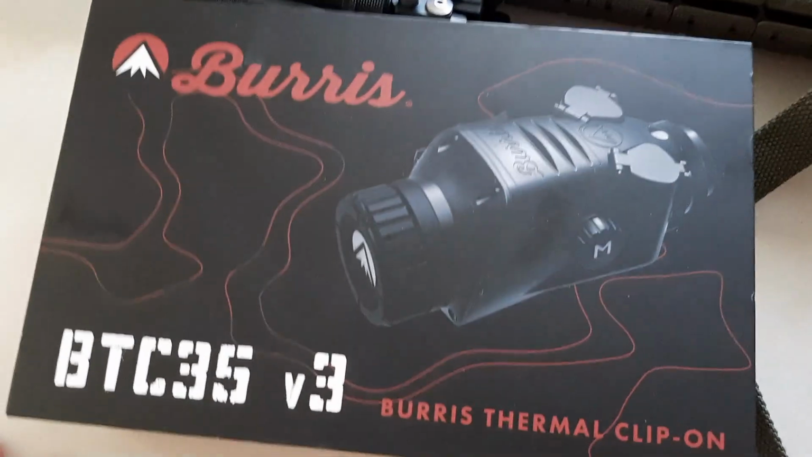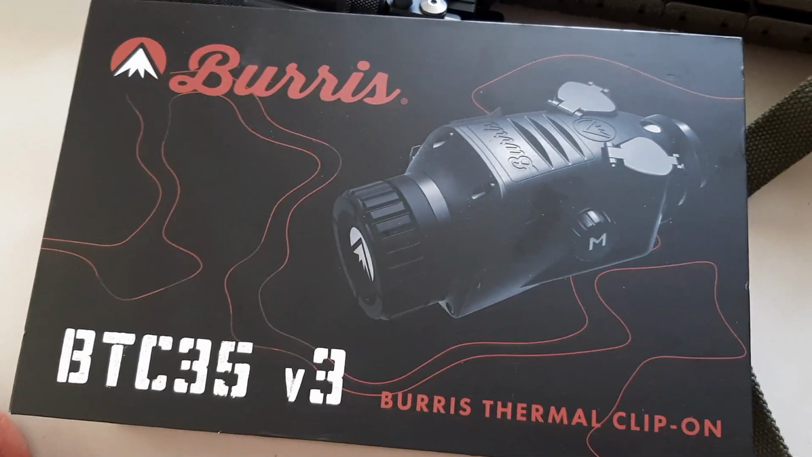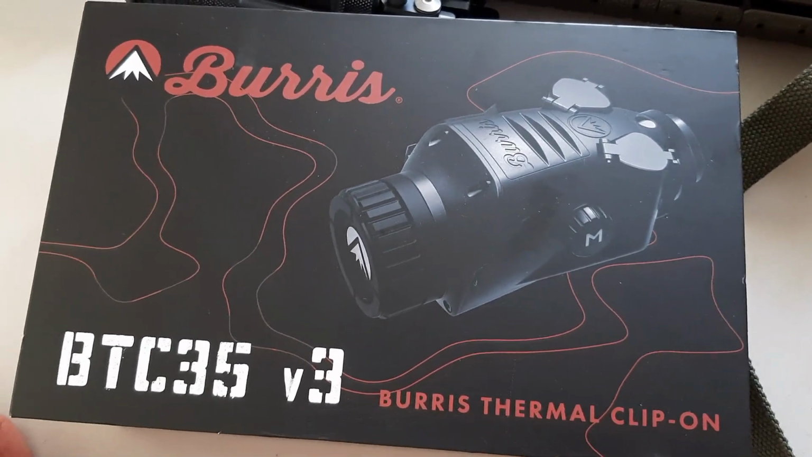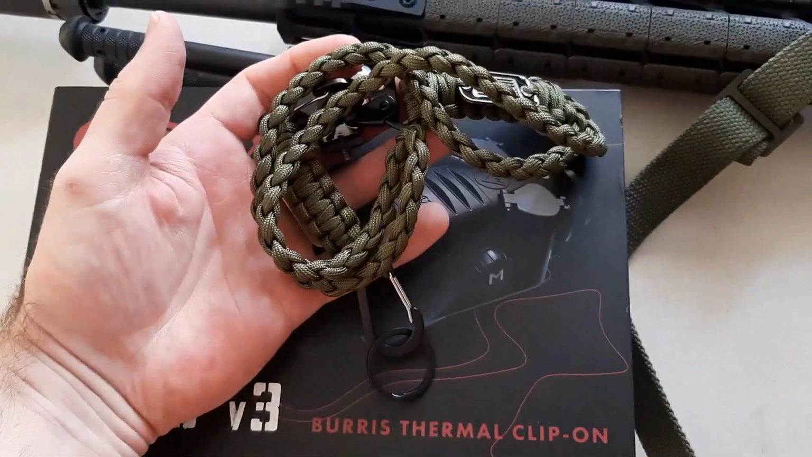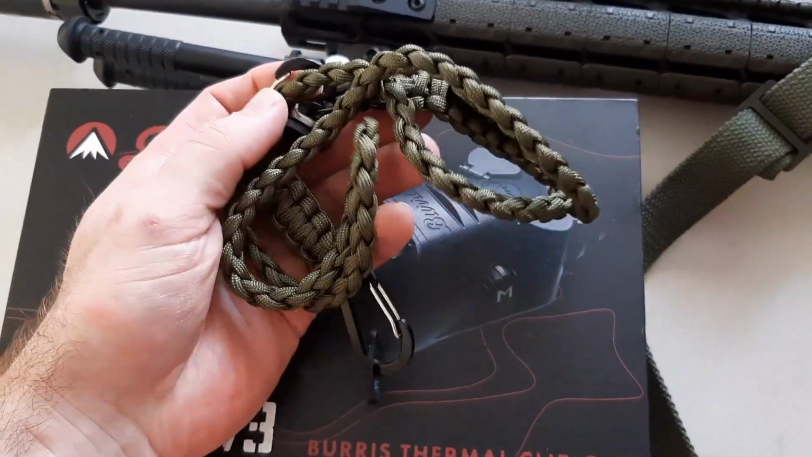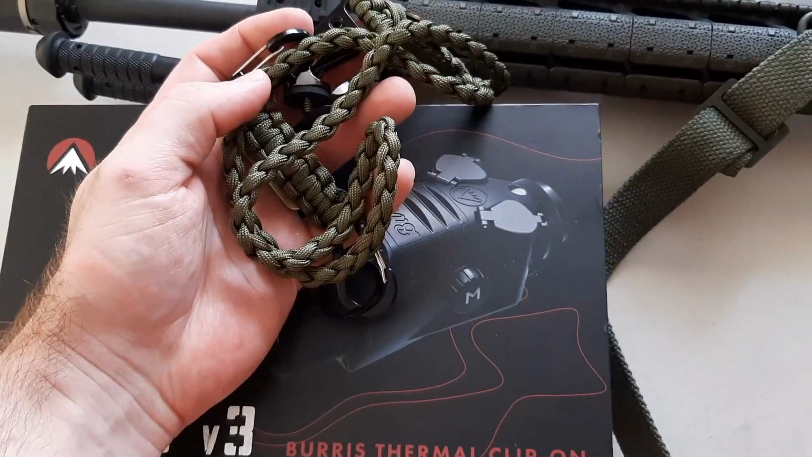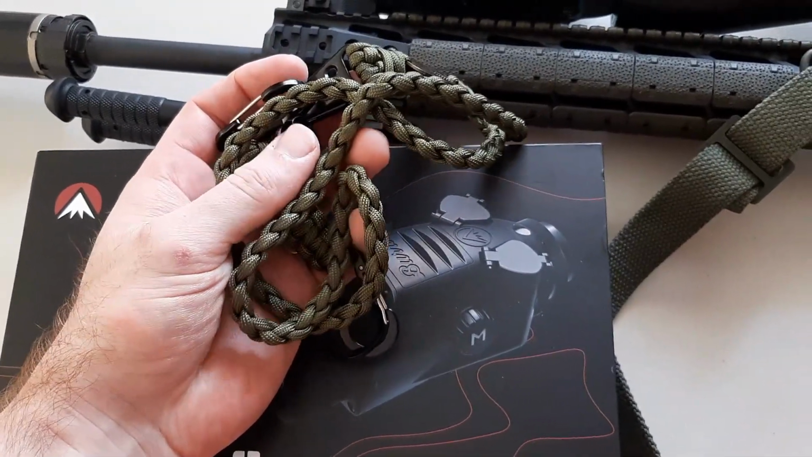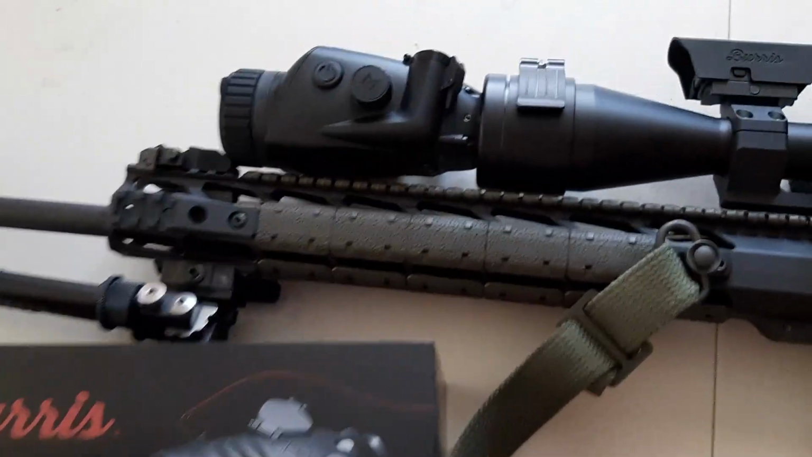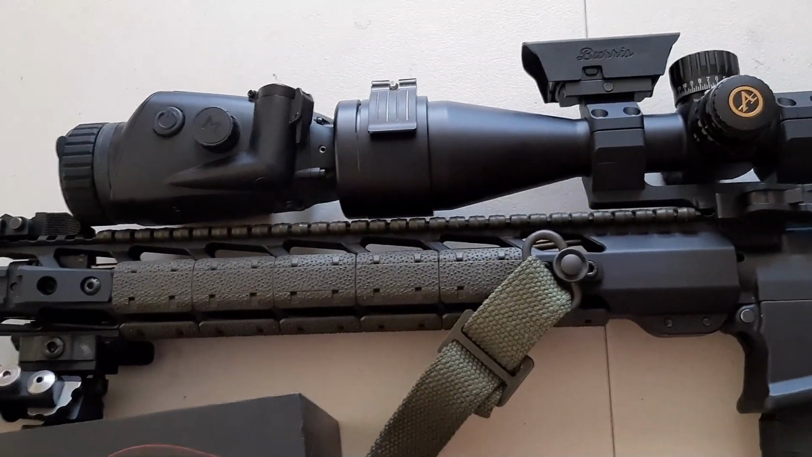Comes with this box. Doesn't really come with a whole lot. Comes with batteries and instructions, and I did get this lanyard off of Amazon. It's actually like a neck lanyard, so I can clip this onto my BTC 35 and hang it from my neck if I'm not using it on any rifle and I want to use it for observation purposes.